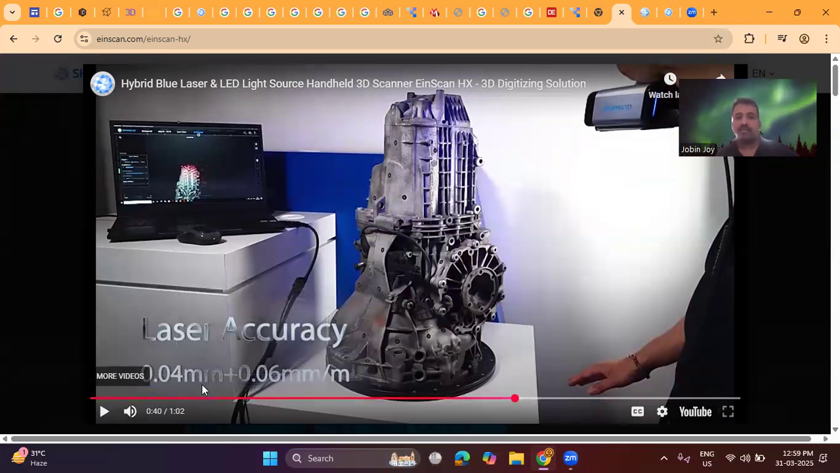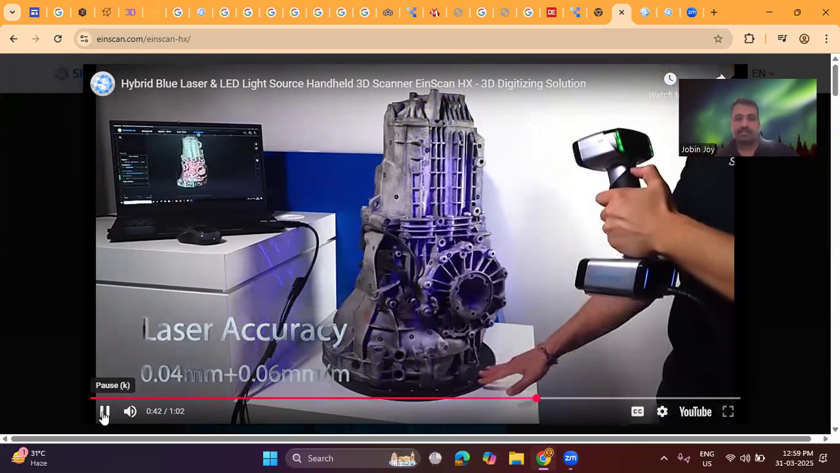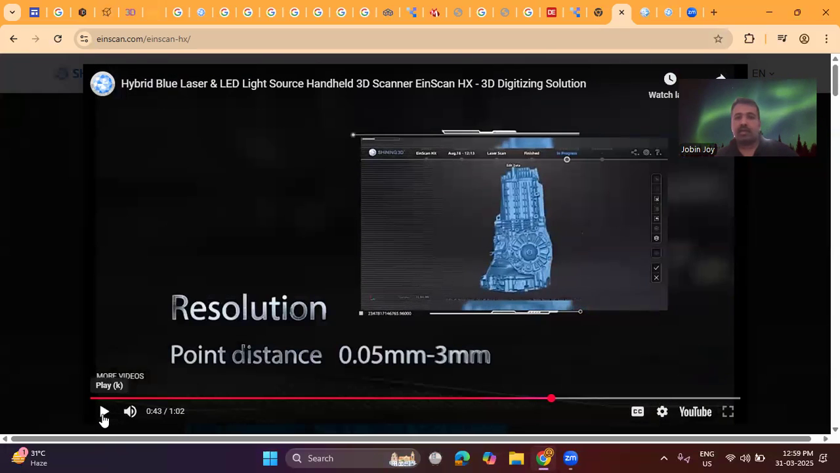And the accuracy of the laser is 0.04 millimeter. That is the laser accuracy. And the minimum point distance is 0.05 millimeter, and the maximum point distance is 3 millimeter.